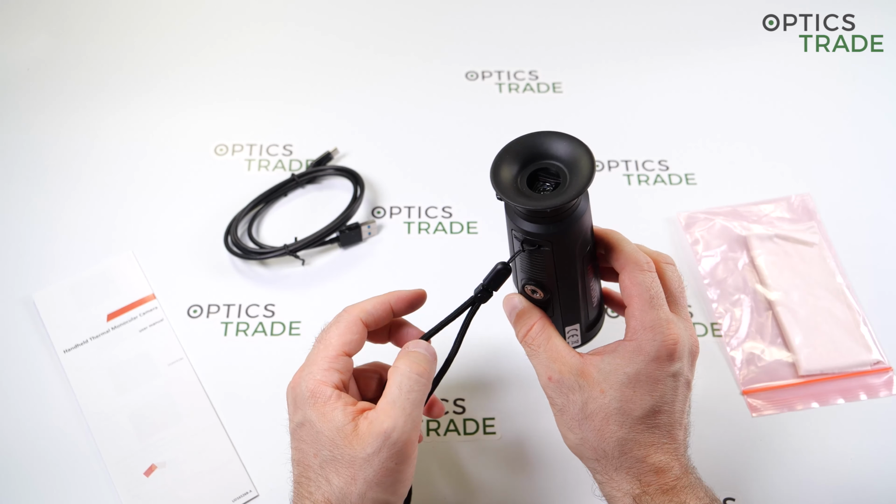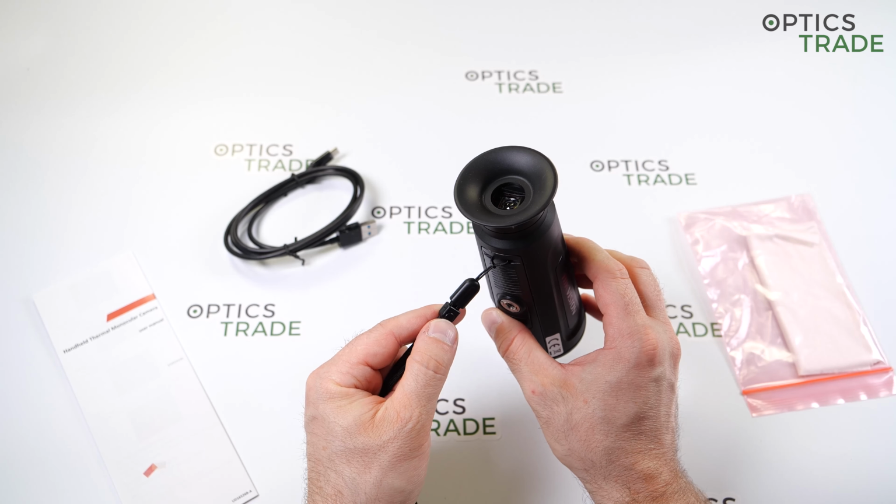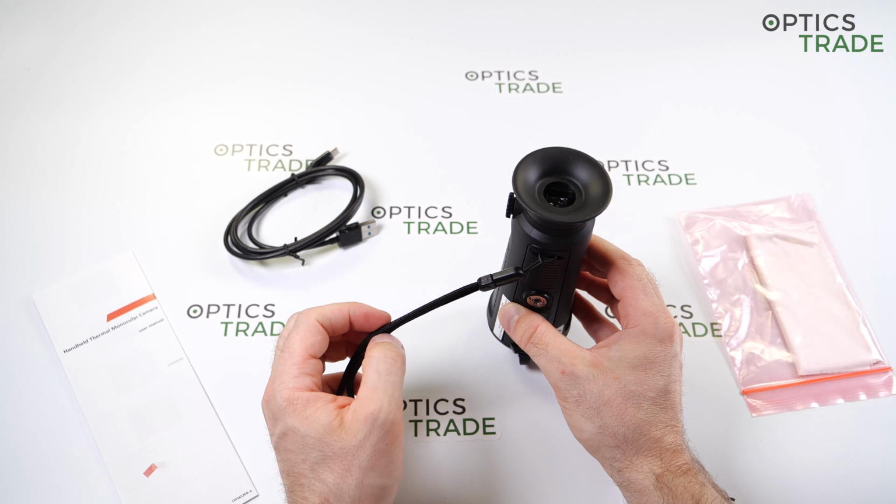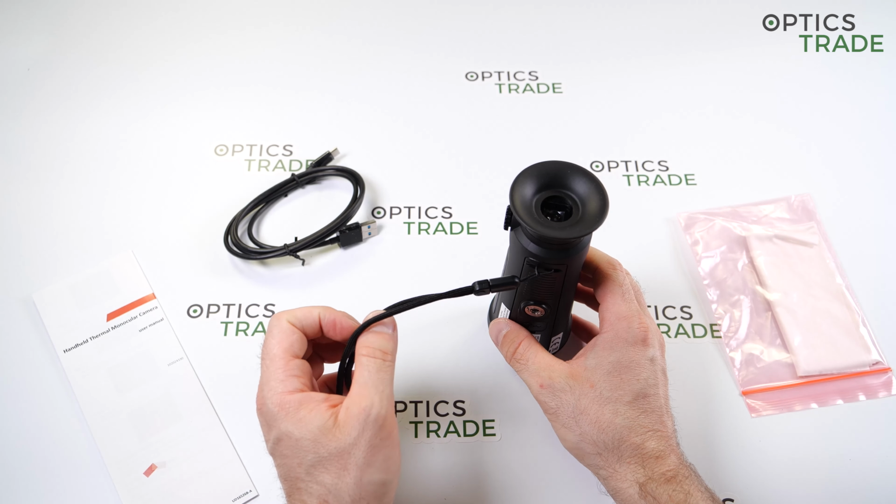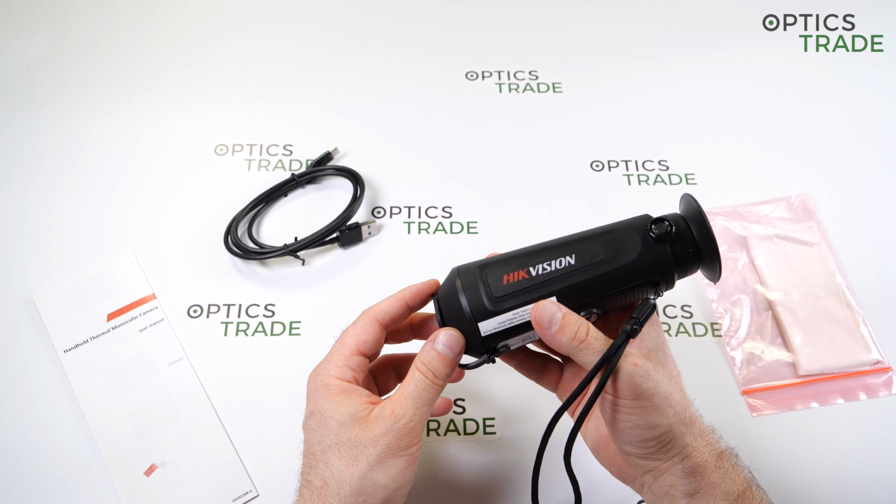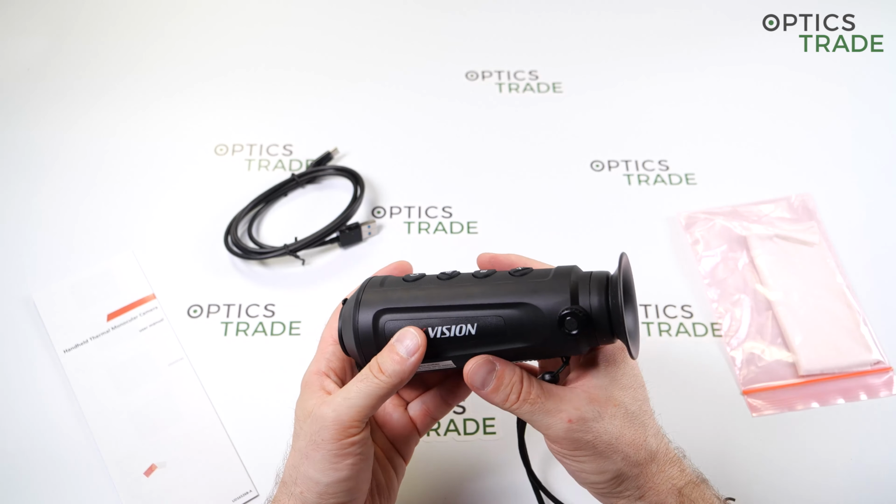We know that many really great thermal imaging devices still have 640 by 480 resolution on their screens, and they cost a couple of thousands of euros. This one costs 600 euros. So you are able to see a lot of details.